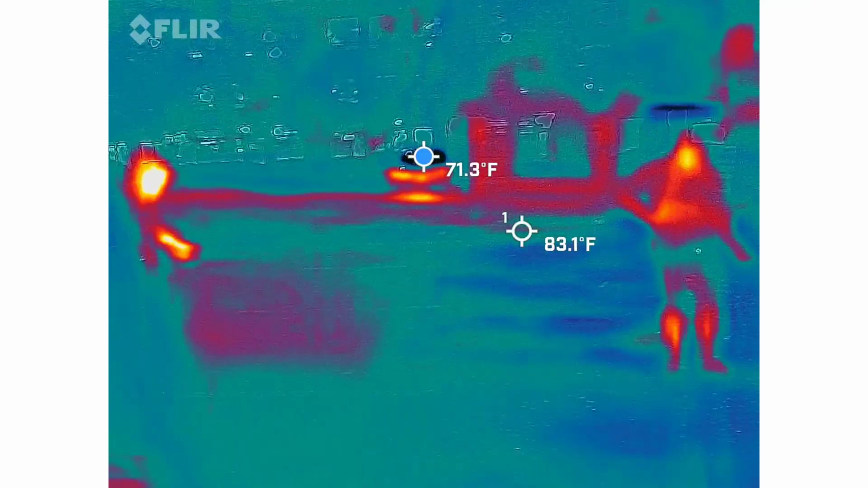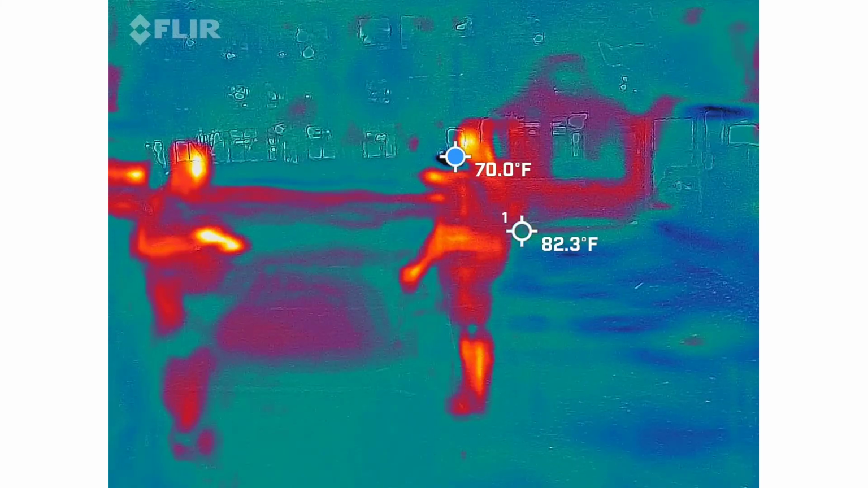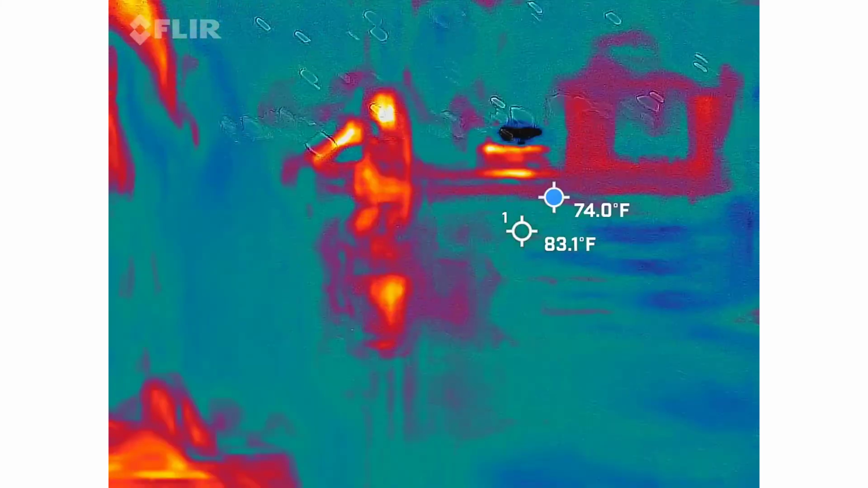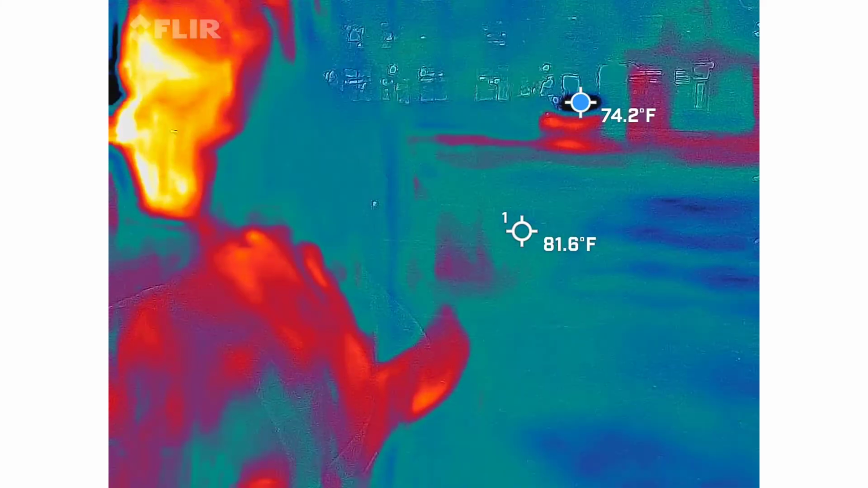I got Q. QR. Y. It's going ham. Yeah. Z.